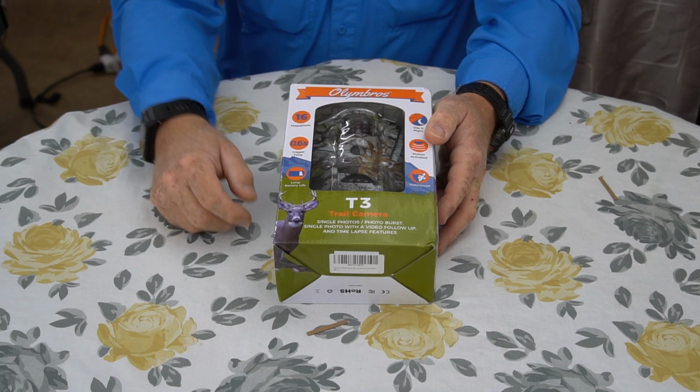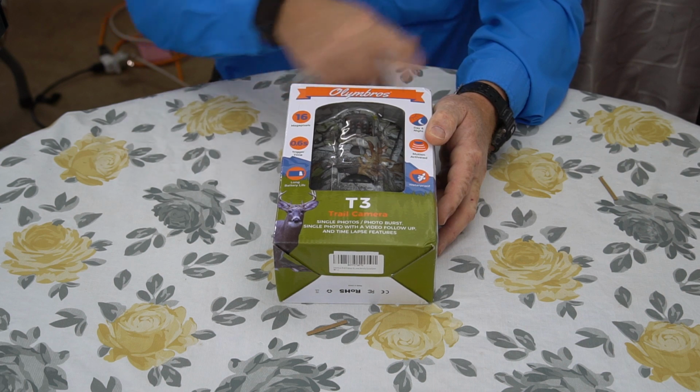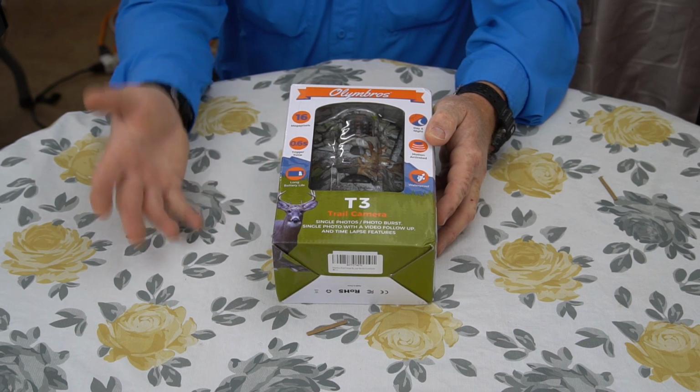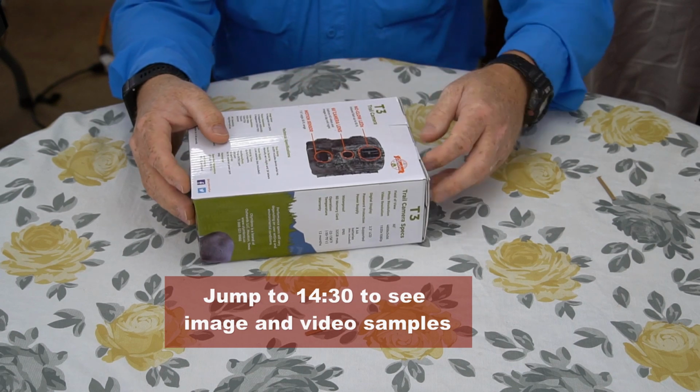Guys, Jungle Explorer here, coming back at you with another trail camera review. This one is from the Olymbros company. We got the T3 trail camera here. It's a 16 megapixel trail cam with all your standard features on it. Let's break it out of the box and see what it looks like.